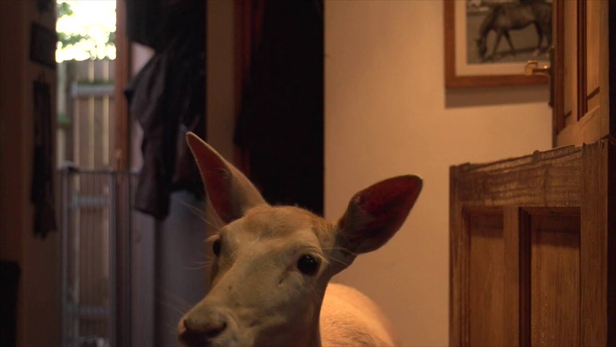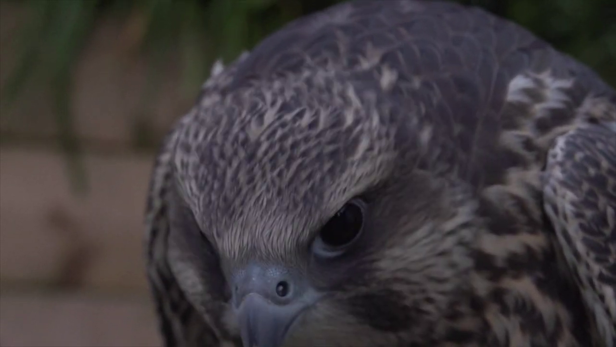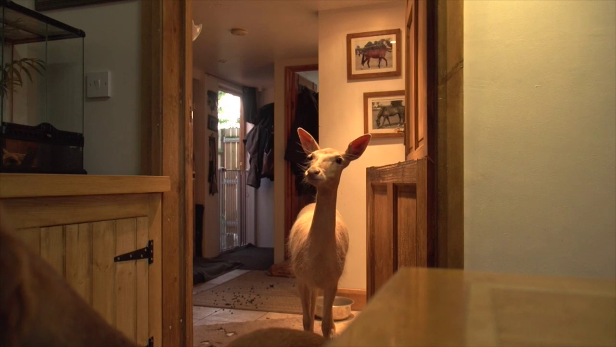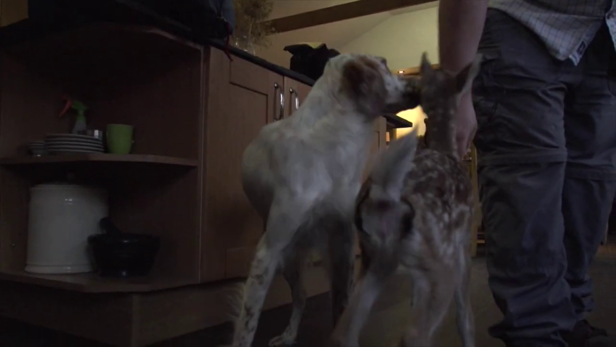We are at Roy Lupton's to see if everything is normal, just as it should be. Falcons, check. Orphan deer in cage, check. Year-old fallow doe in kitchen, check. Well, no, the Lupton household never changes, does it? Apart from becoming slightly more bizarre.